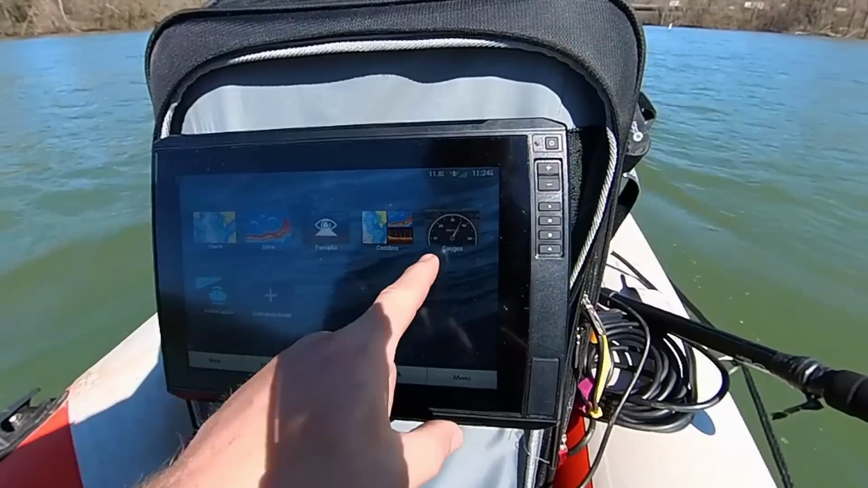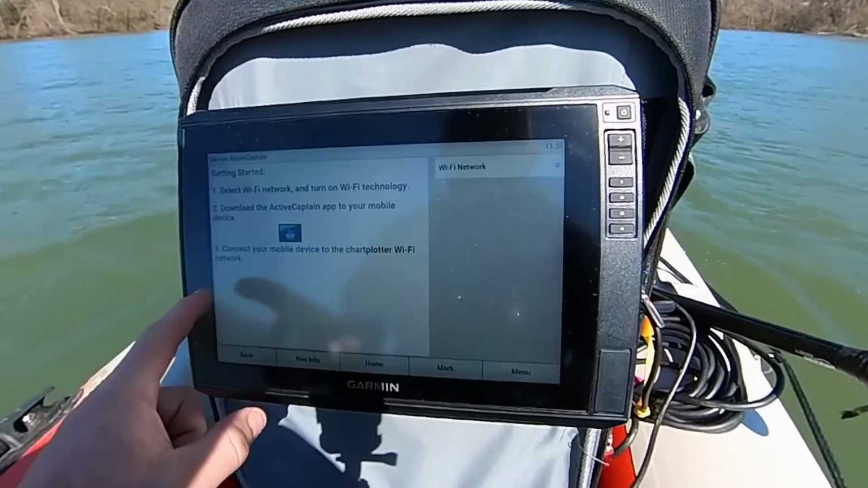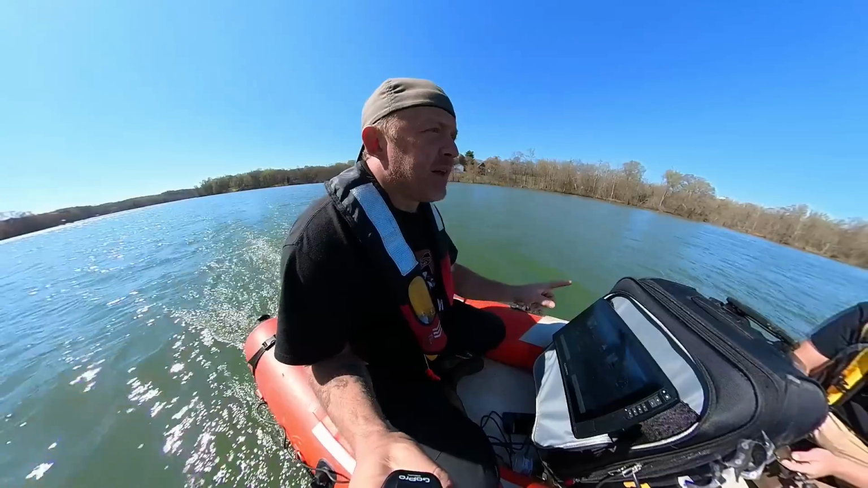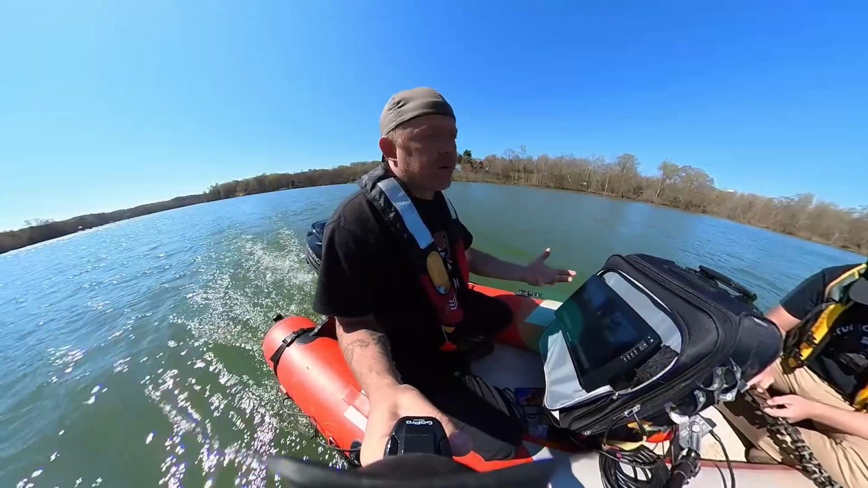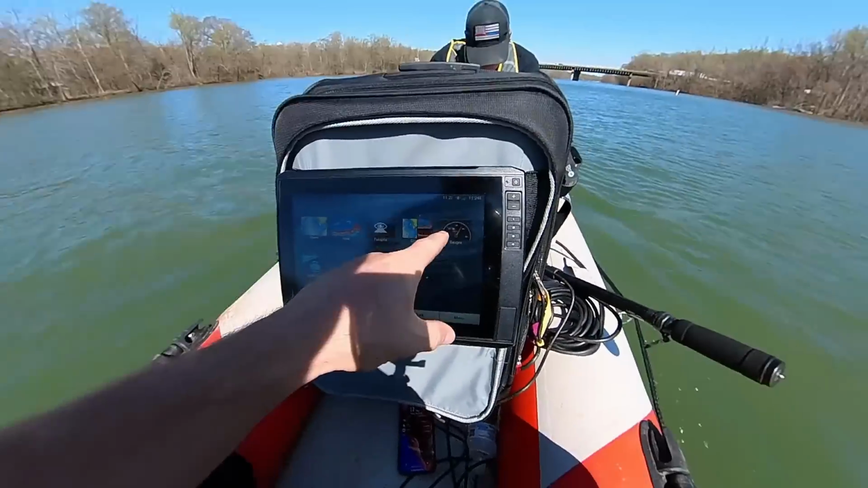On the main screen, we also have gauges and ActiveCaptain. ActiveCaptain I haven't played with much, but essentially you can use your wireless network on your phone, and you can use all the features on your phone, like to run your sonar and interactive stuff. Like I said, that might be another part of this video because I don't want to overwhelm you with sonar stuff. It also has gauges.